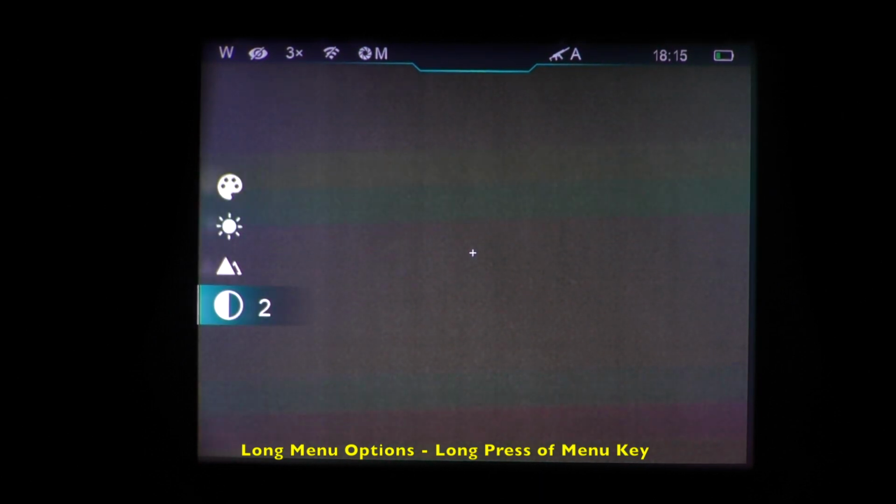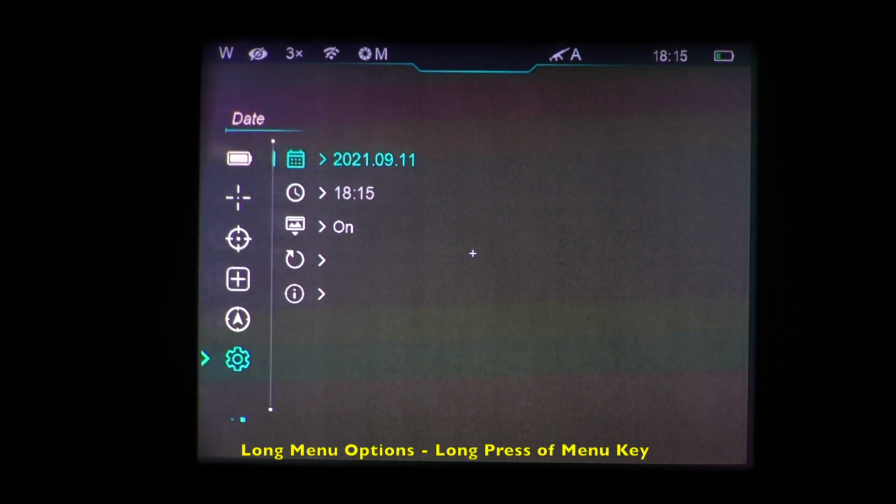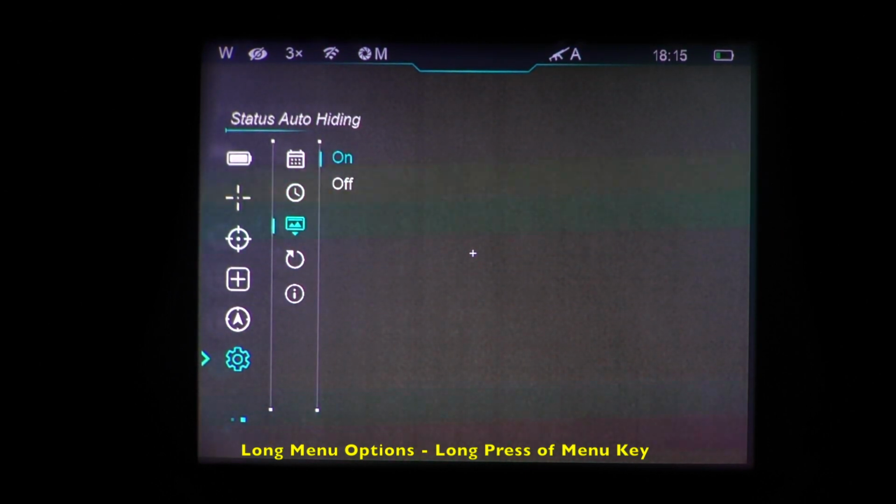Maybe it's 15 seconds. Yep, there it goes. So status auto hiding will get rid of that heads up display. Quick press of the menu brings it back up. Doesn't seem to bother me, so I'll leave it in place, which means off to the hiding.